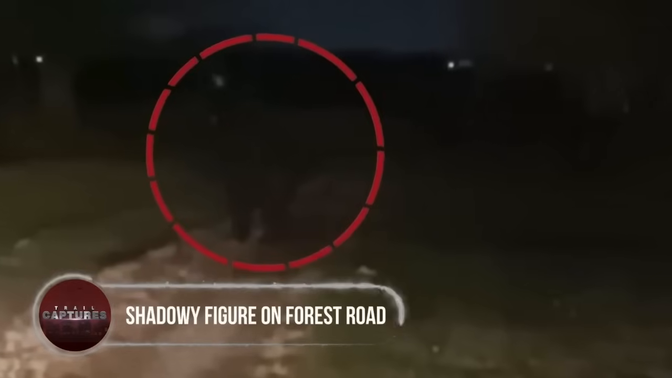Shadowy figure on forest road. Driving along a bumpy forest road, a man's car suddenly halted in its tracks. The driver tried to figure out a way out of the forest when something caught his eye. A shadowy figure swiftly crossing the road. The creature's bushy body and towering height matched the description of the legendary Bigfoot. The sight triggered intense speculation, but upon closer inspection, it turned out to be nothing more than a shadow. Despite the debunking, people remain determined to unravel the truth about these alleged Bigfoot sightings, scouring the forest for answers.